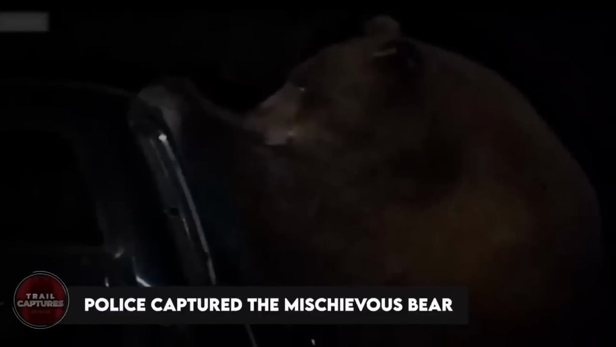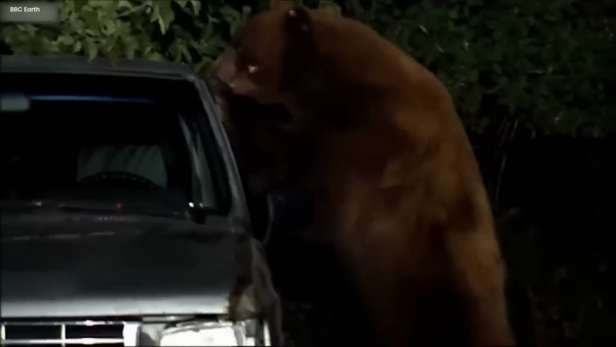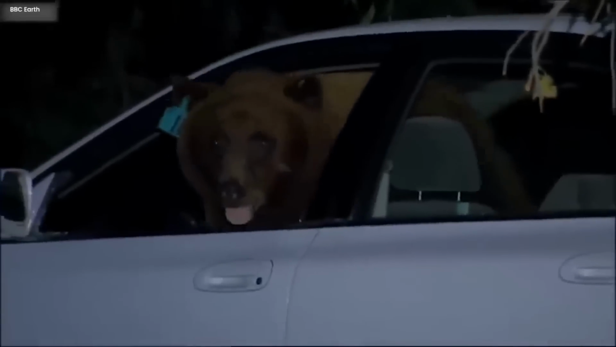Police captured the mischievous bear. Once upon a time, in a quiet little city, something strange was happening. People woke up to find their cars all knocked up, and it was not because of a big storm. No, there was a bear on the loose, and it seemed to have a thing for cars. The furry troublemaker would come out at night and start poking around, breaking windows, and scratching the clear paint. The townsfolk were getting worried about their damaged cars, and they knew they had to do something, so they called the police.